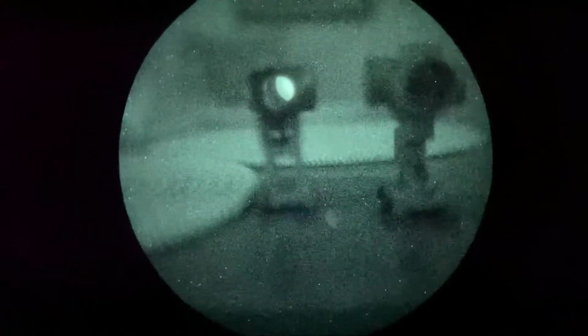Next, I did a close focus so we could get a better idea for how the housings look. The reticles are back on, but you can actually get a slightly better idea for how good the glass is, how clear it is.